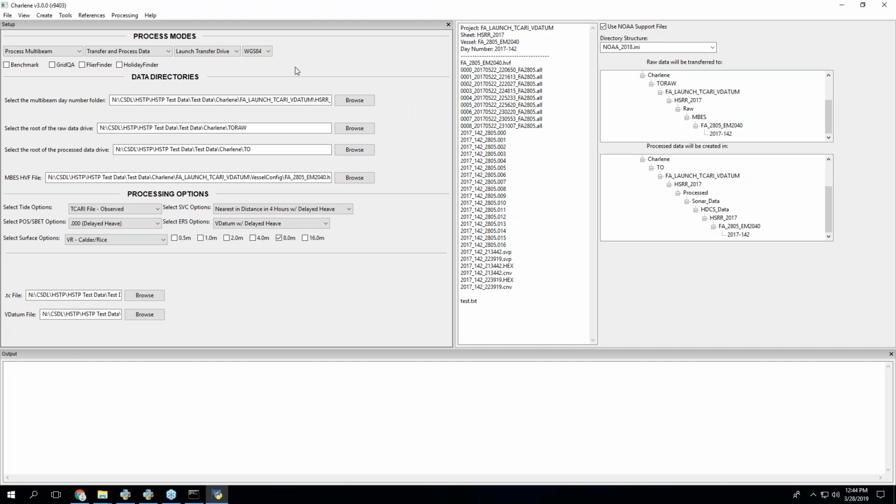So with Charlene 3.0, what I tried to do is think real hard about how to explain the process in a way that makes sense, because I think that's the next step, which is, okay, if you set it up right, it'll work. But how do you know if you set it up right? So that is also a great way of talking about this for people who don't know what some of these things are. So some of these menus have changed.